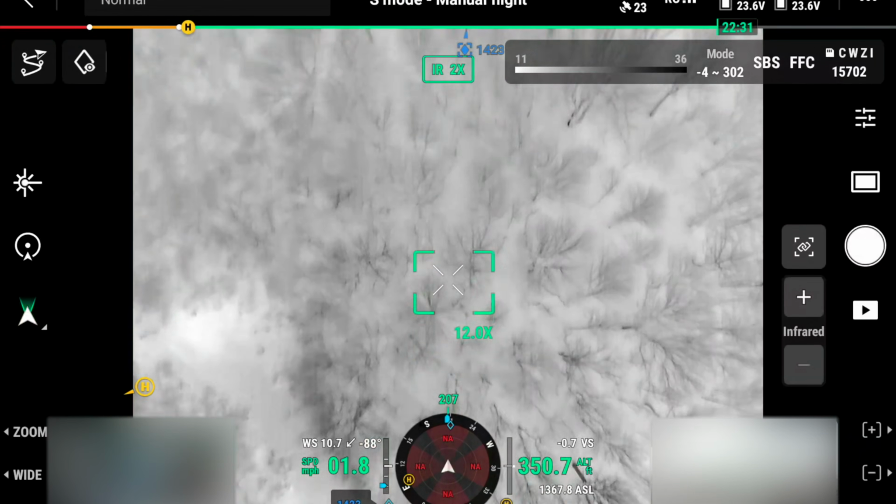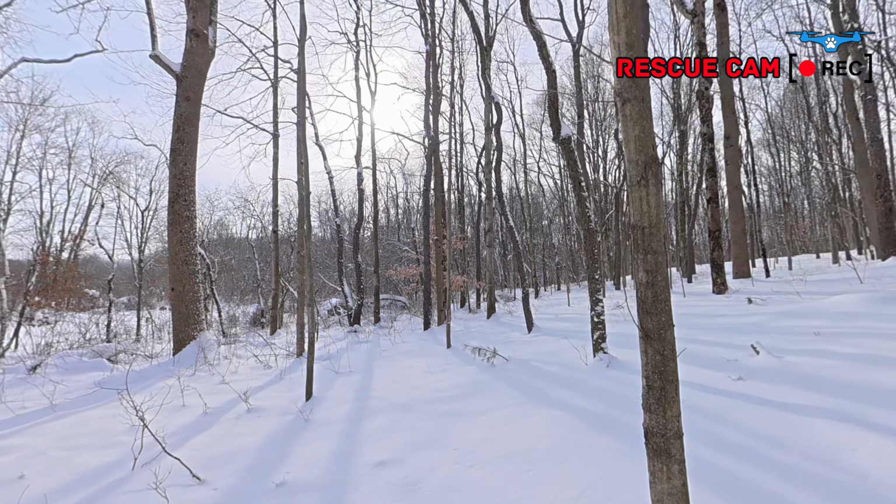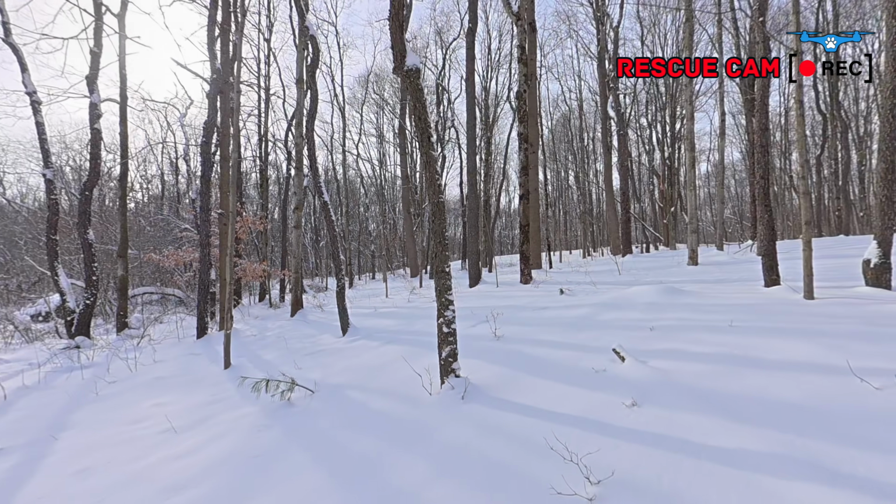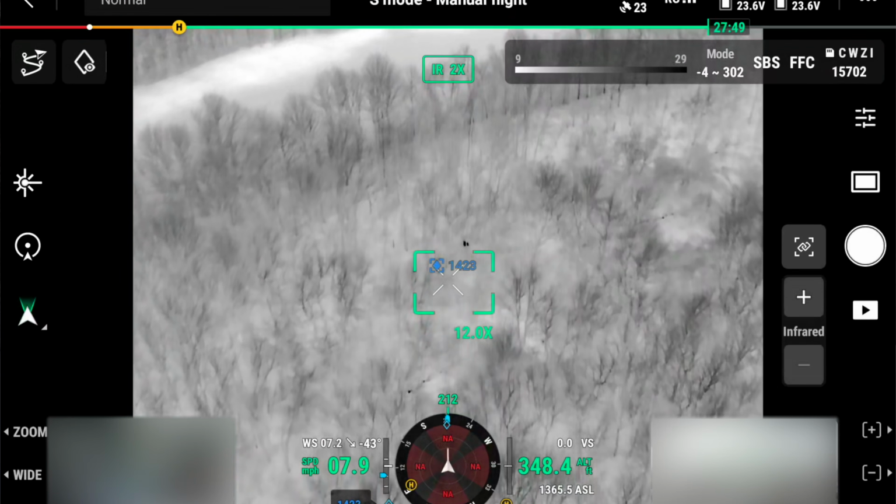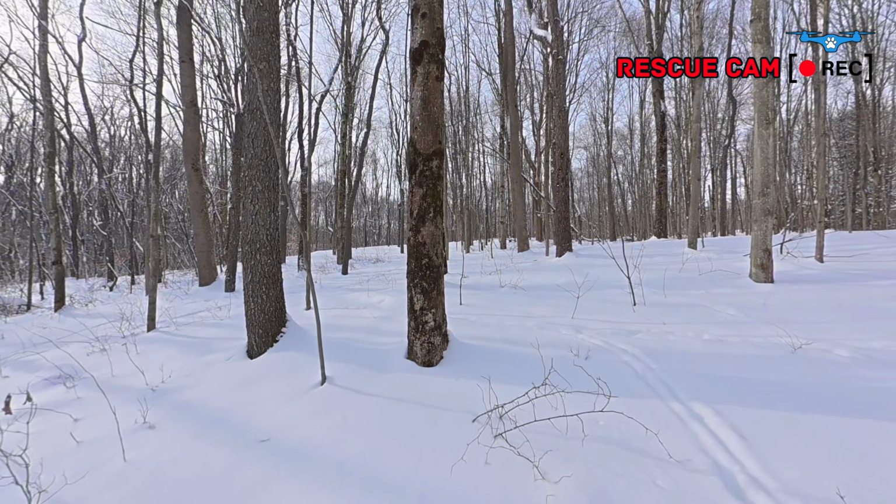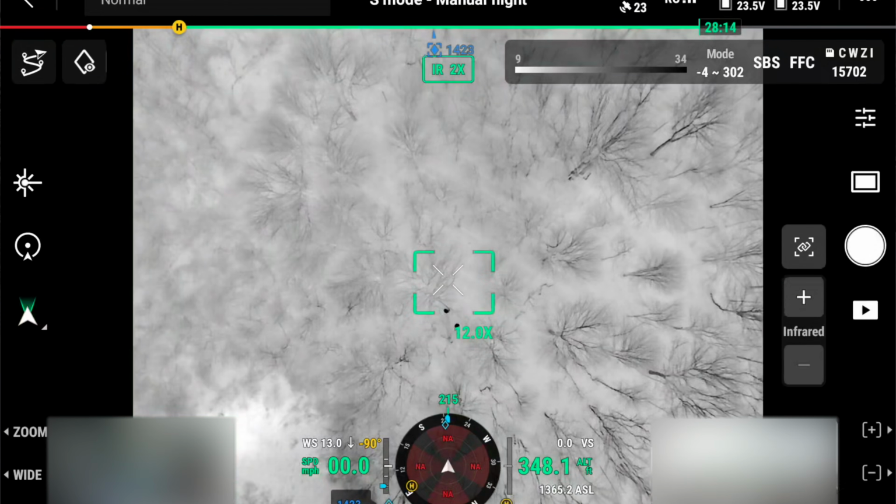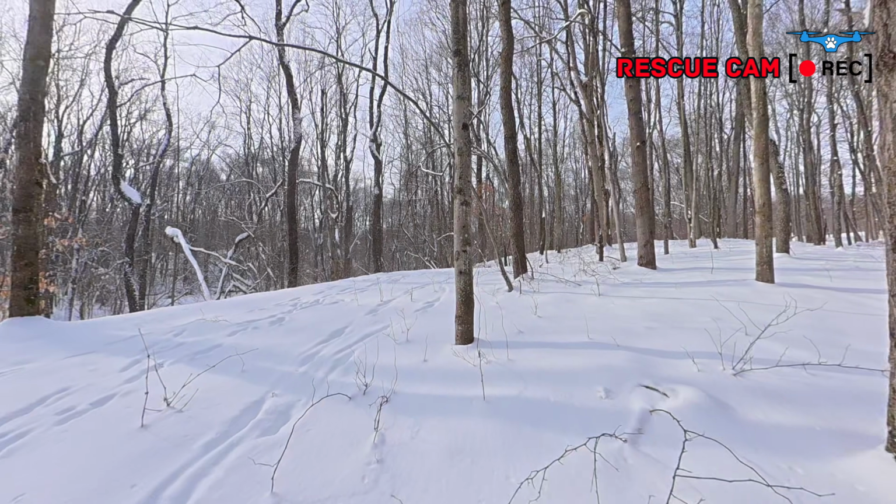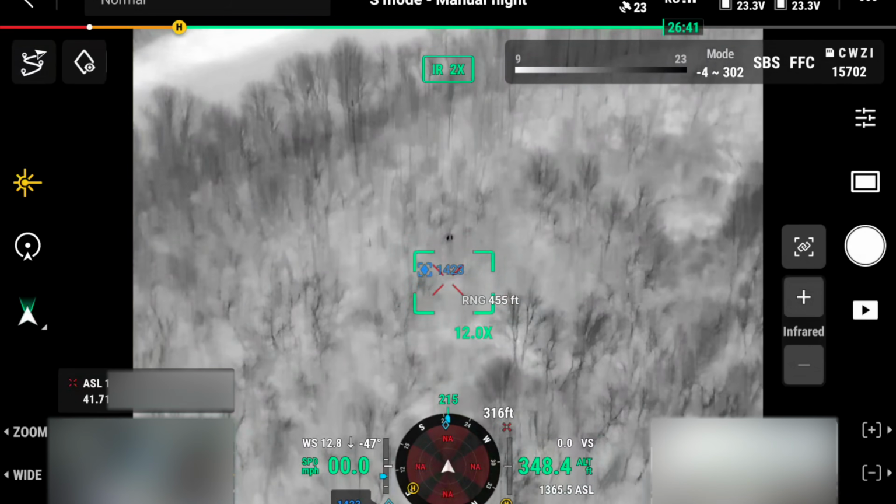Can you see my drone or hear it? Yes. Want me to just follow you? Yeah, I'm going to stay a little bit ahead of you. My drone is facing the direction that they are. Near that ridge, I think you'll be able to see them. If you just keep walking straight the best you can. I know you'll have some trees and stuff in the way. How close am I? You're only about 100 yards away.